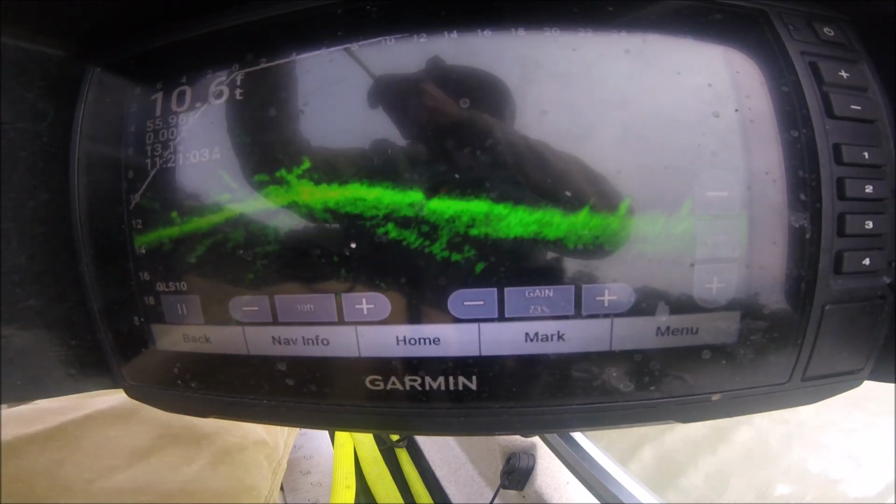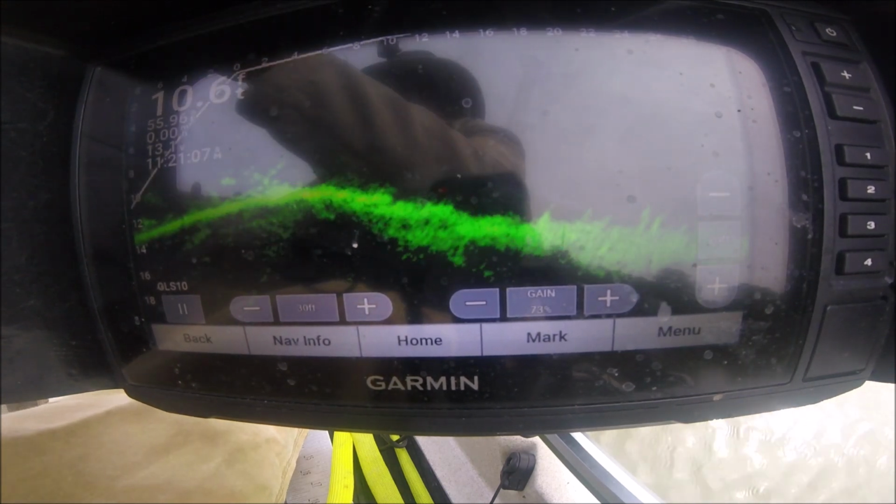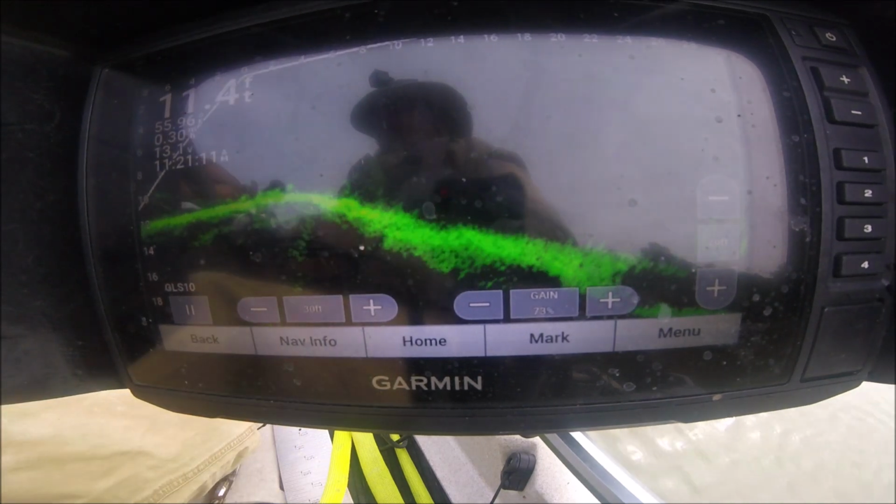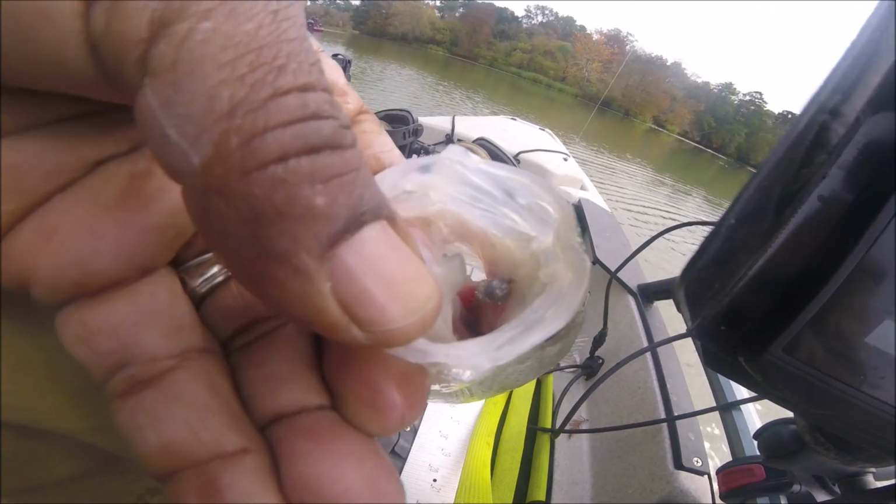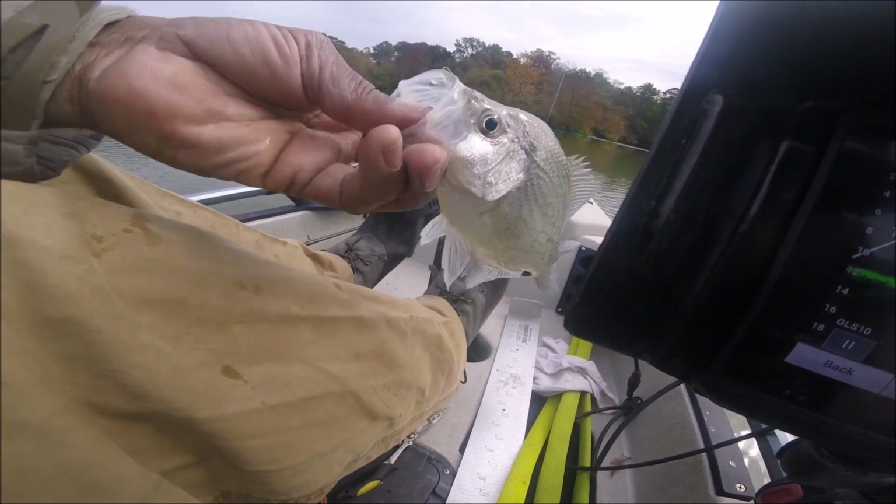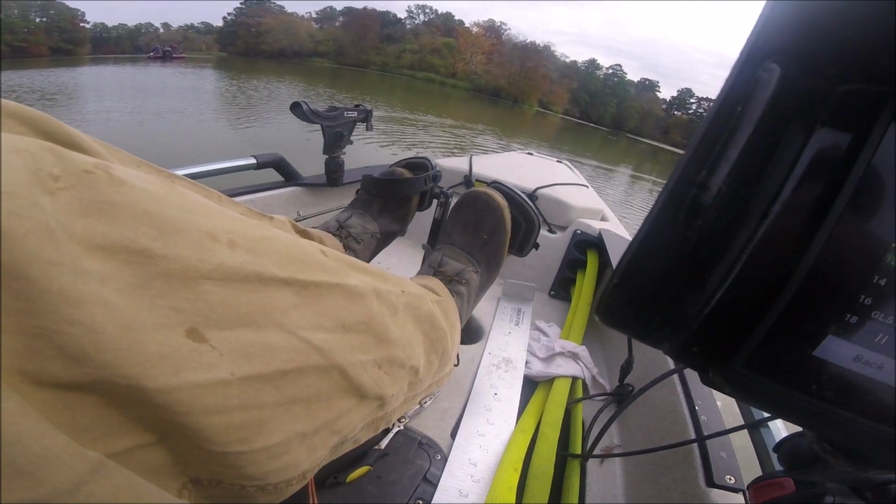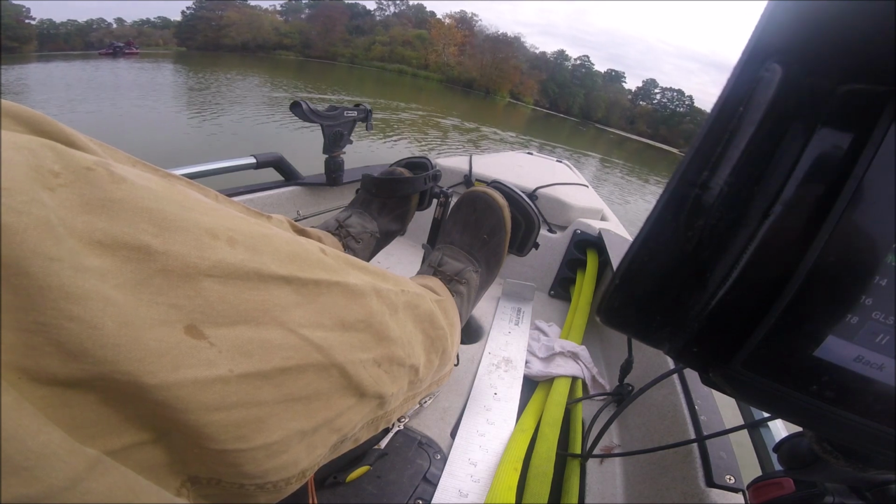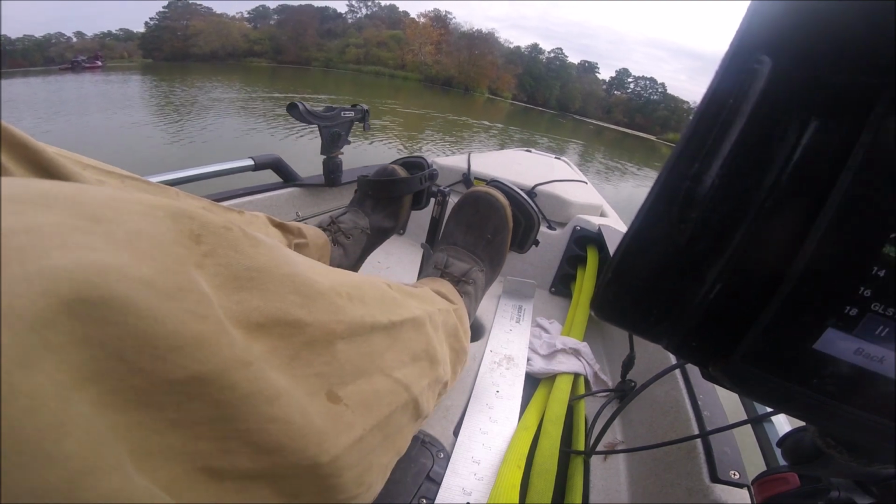Solid fish. Look where the jig's at. See what they're doing to this thing, man. I mean, that jig is gone, man. They're not playing with it. That color is deadly. And I mean deadly. Sit here and mop up if I can.